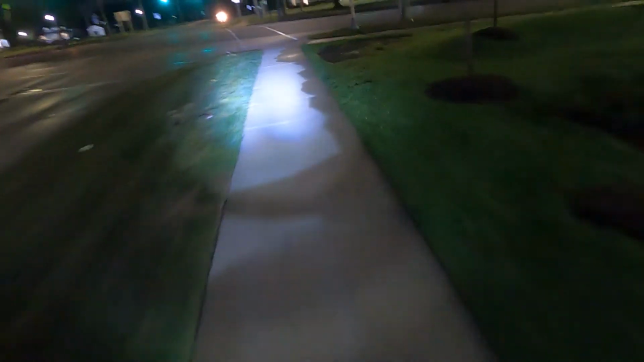This is one intersection. This is a main road. This is Gratiot Avenue. I just don't like to be out on the street when I come up to this corner. Oh, look at that green light. We're going.